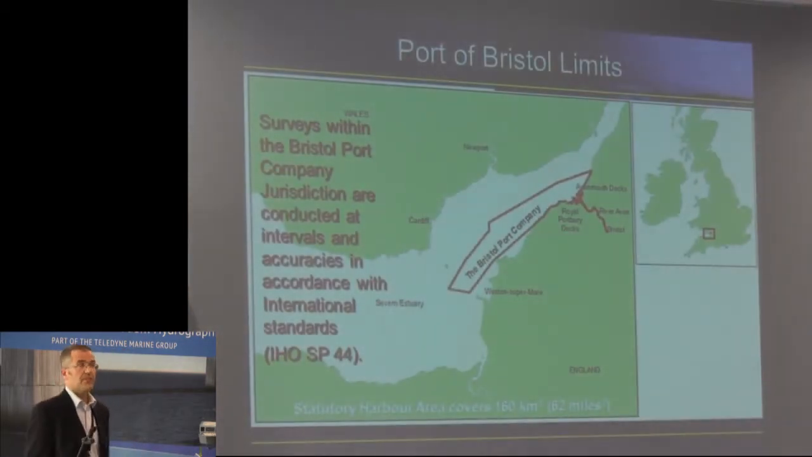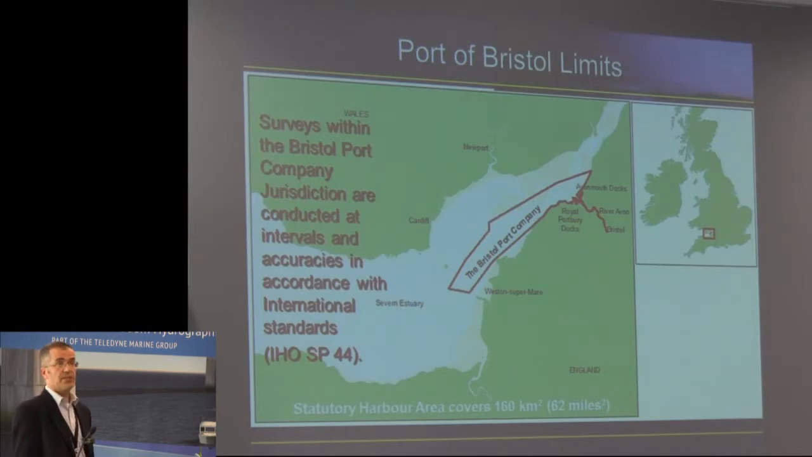So there are our port limits. We have some 160 square kilometres as our port area, and also the tidal River Avon up to the city of Bristol, which has the small old docks. They're not commercial. So we have a big area.